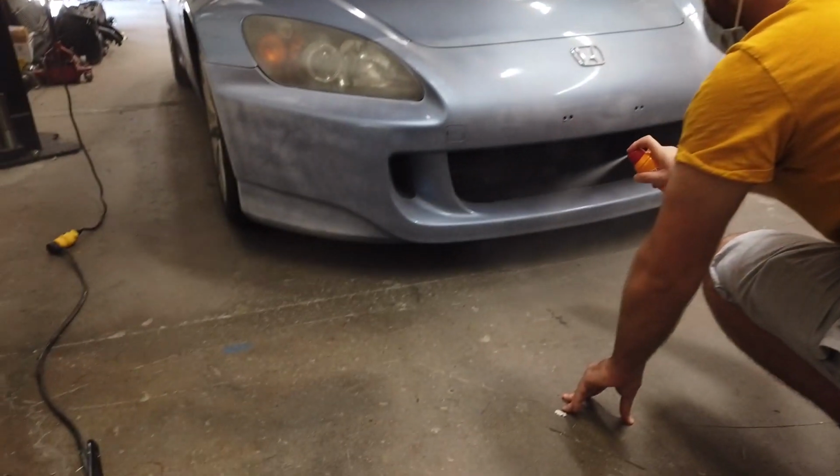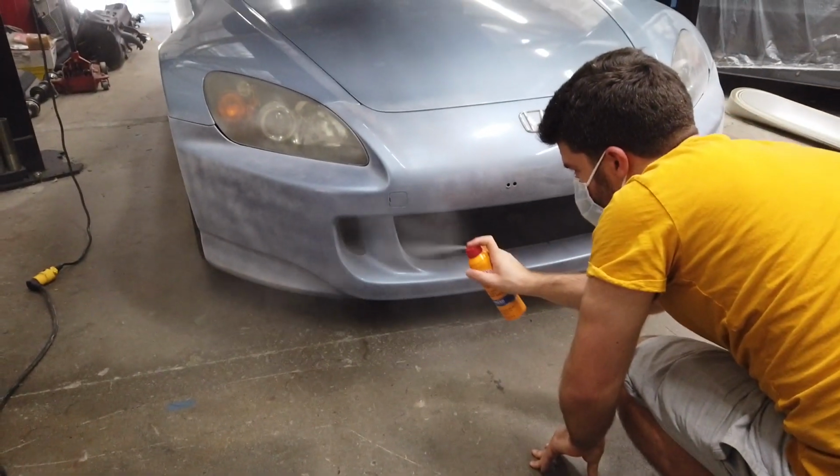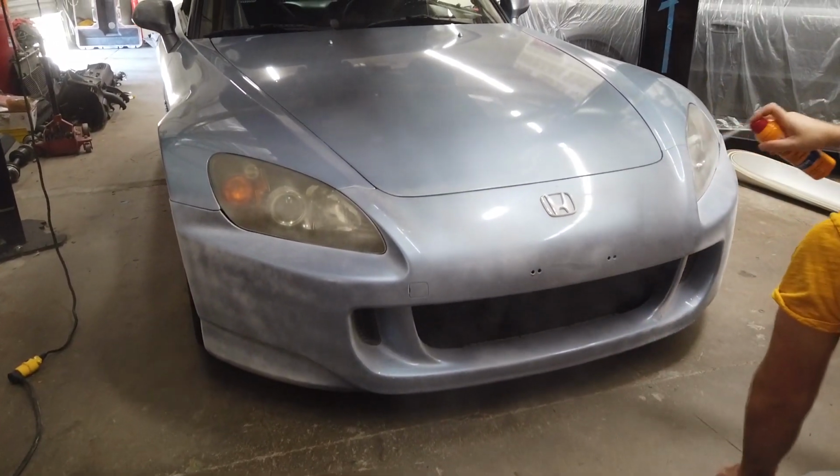Alright, so for the front of the car, we're spraying some baby powder now, and we're actually using, as a donor vehicle, my daily S2000. So let me show you guys that. So yeah, Cody is spraying the magical baby powder on my daily. It's also got an AP2 bumper, so it's perfect.